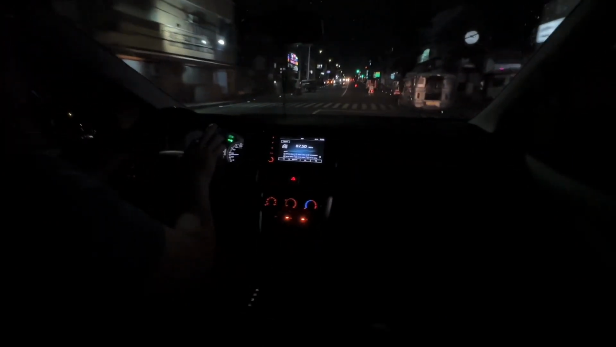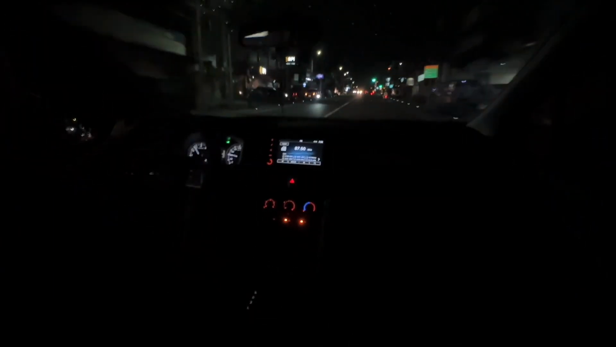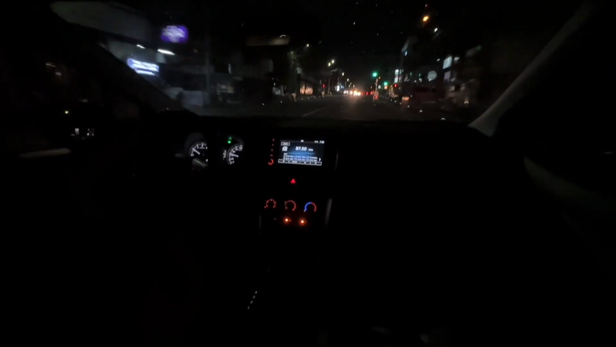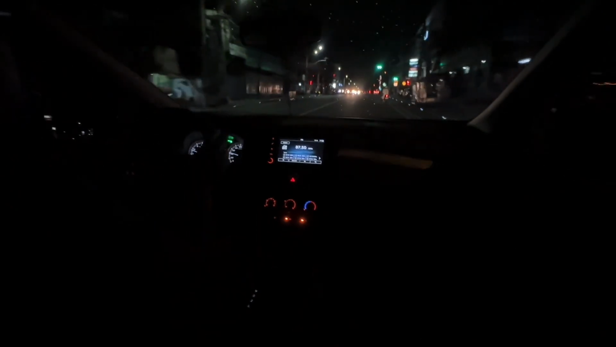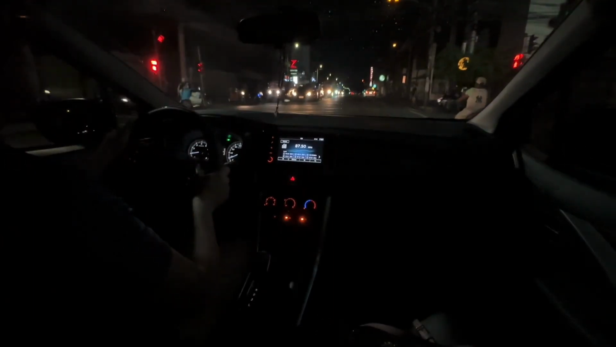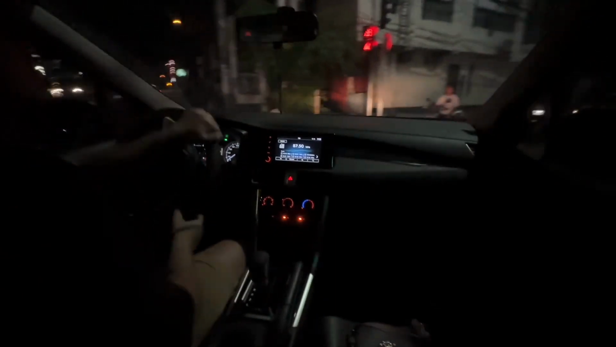So ayun, if you are thinking to get the Xpander Cross or just the Xpander, and you're on a budget, I would just suggest to get just the regular Xpander because the additional 300,000 pesos, I think is not that worth it considering na same ground clearance, same engine, 4-speed automatic.